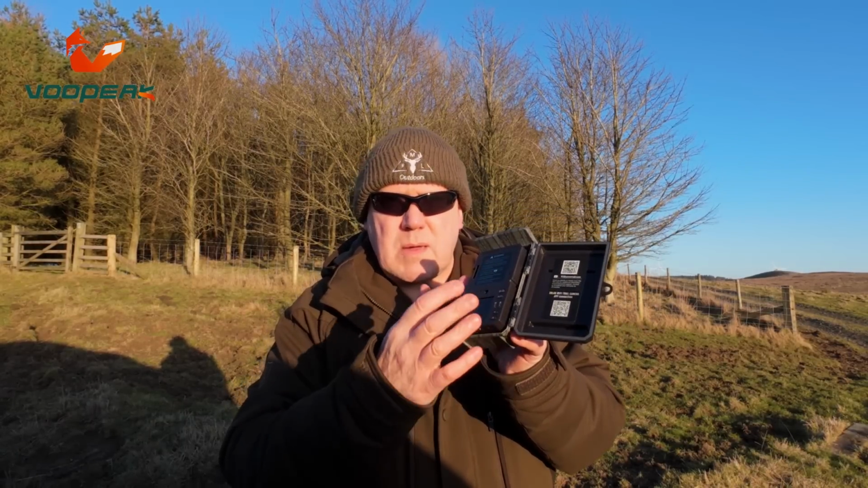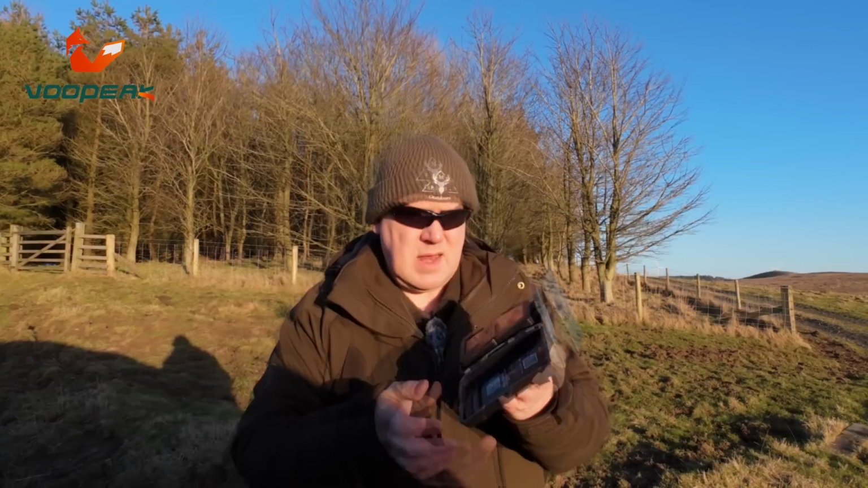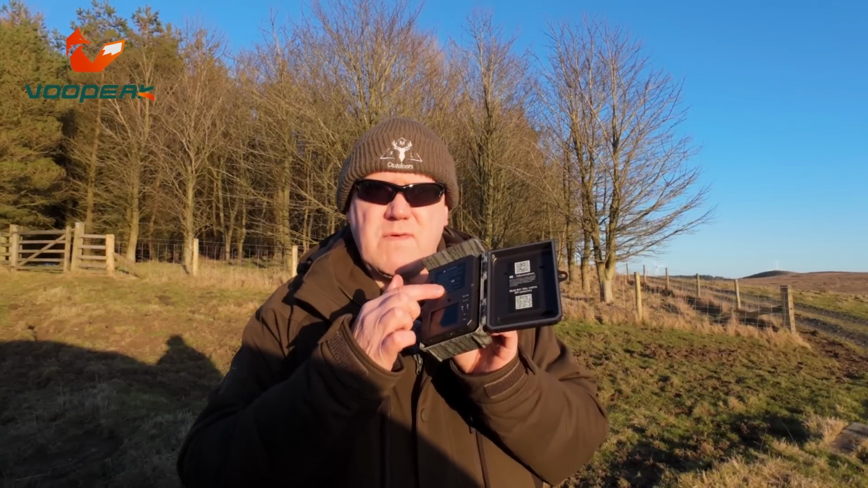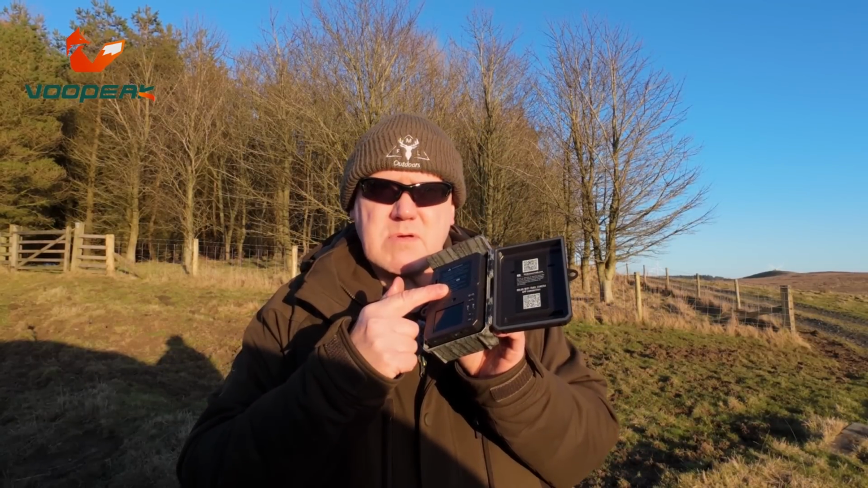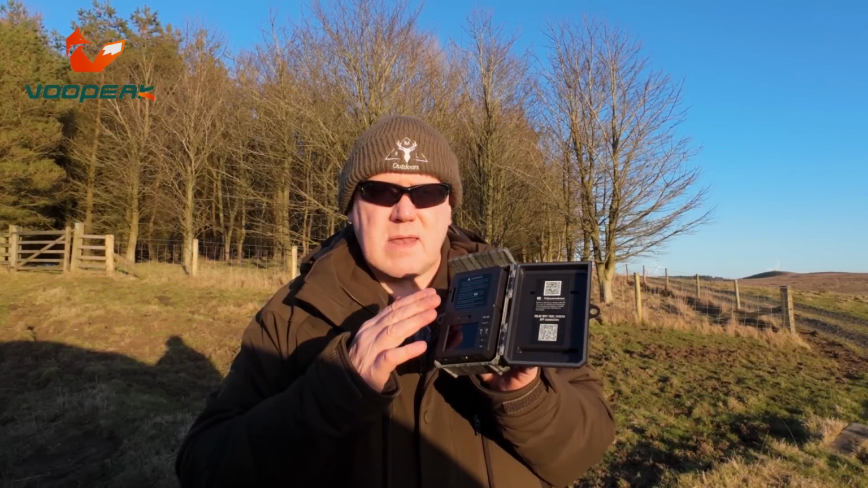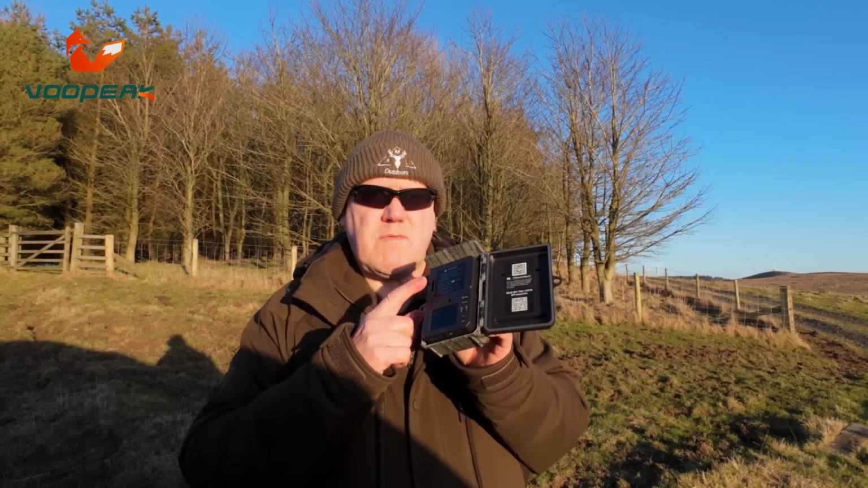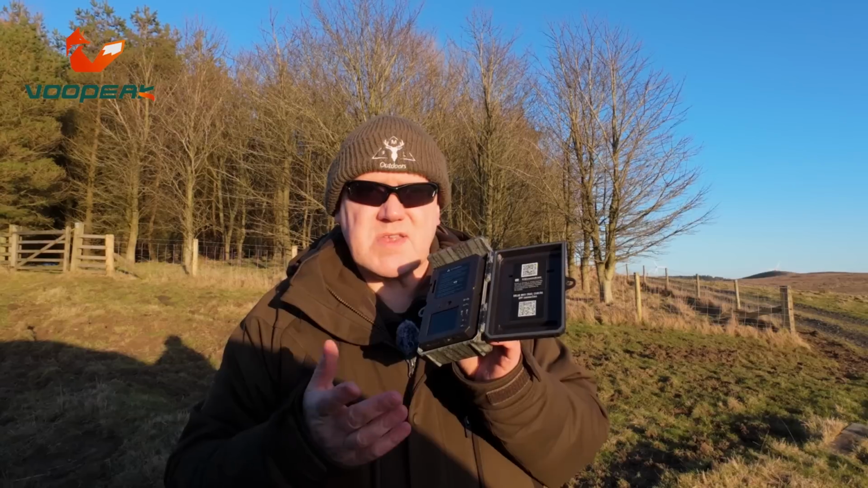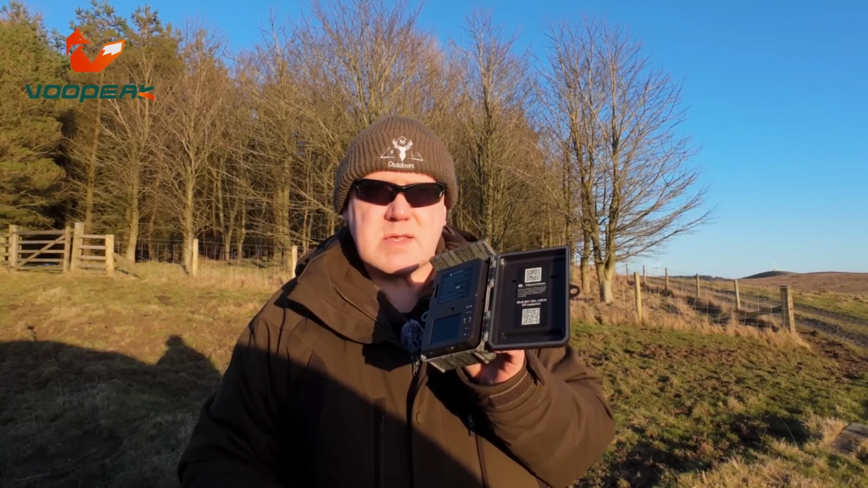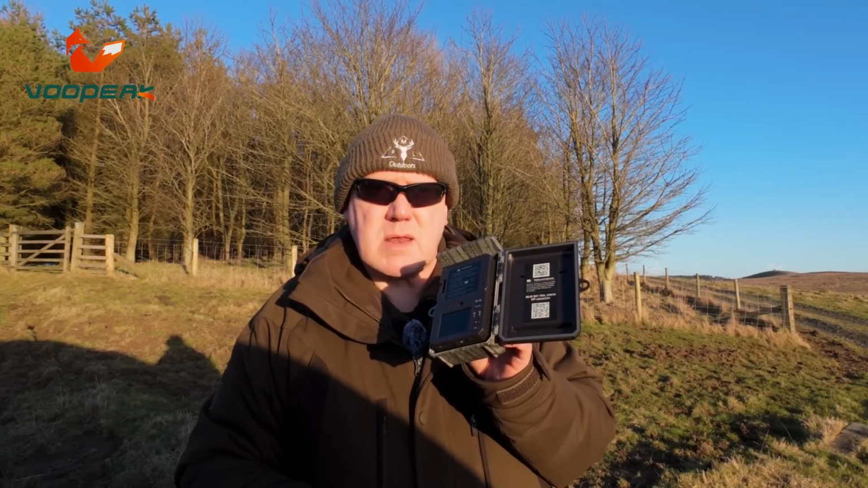So you can do that manually, or you can do it through your phone as well, which is what I'll be doing. And as you can see here, it has a built-in battery, but it's also got a place for 4 AA batteries, and that's a backup. So if the solar fails and the battery runs out in this, it'll then switch over to the internal 4 batteries, which gives it a bit longer. It'll probably give it time for the solar to charge up the internal battery again.